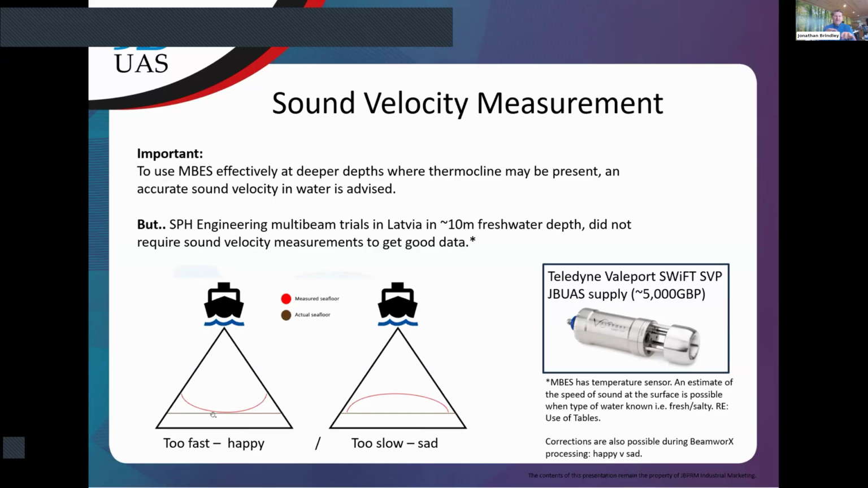So you have to be very careful, because it basically means the results you get back aren't right. So getting a good sound velocity measurement is important in complex environments, like I said, with a thermocline where you've got big differences in sound velocity, and in deeper water it's good to get a velocity reading.